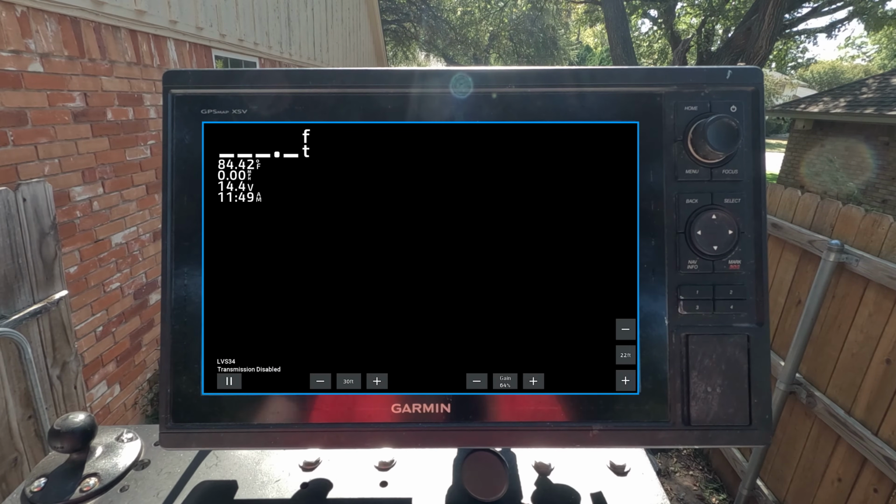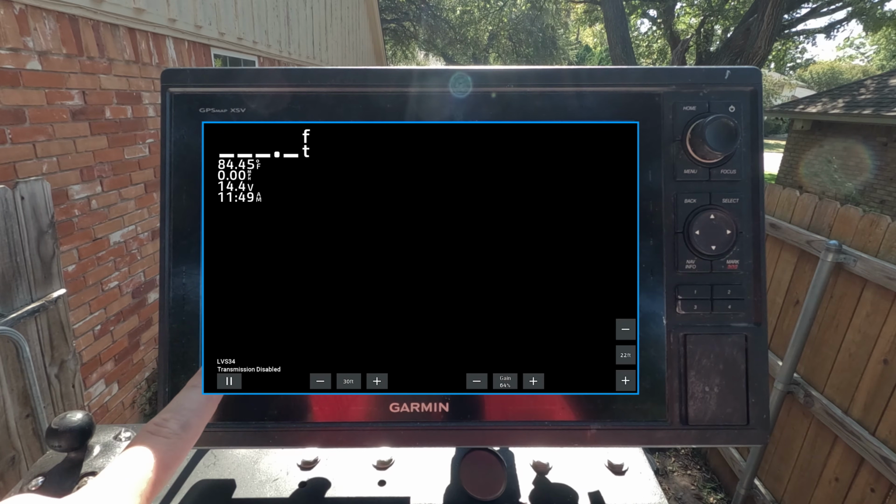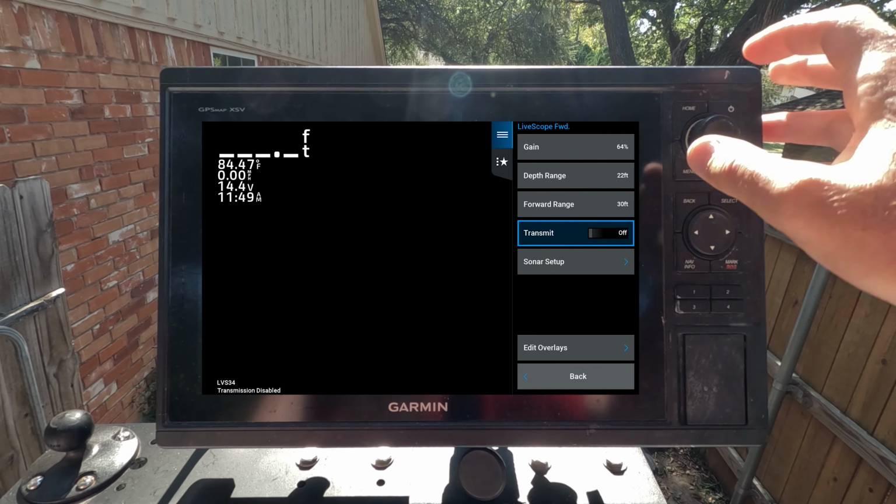All right, I have my sonar off. It's not in the water. You want to keep it off. If you're not in the water, it'll get too hot. You can do that by pressing this pause button here, or you can go into the menu if you have one like mine and turn transmission off.